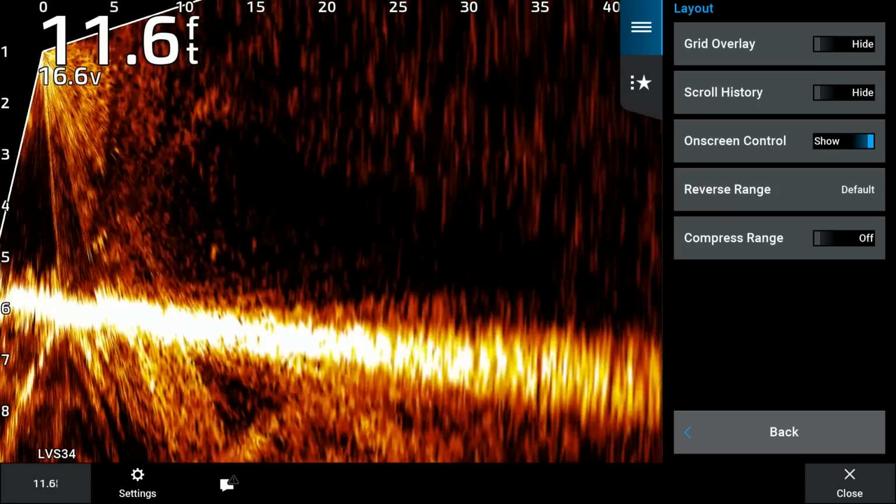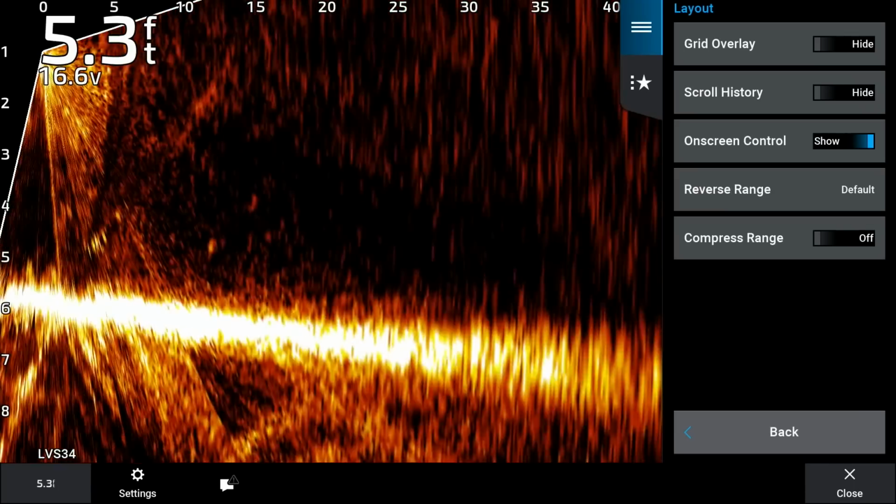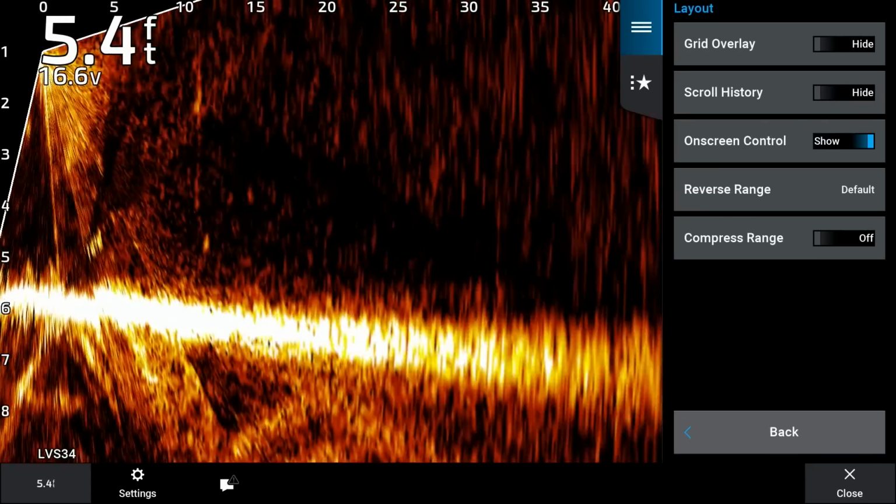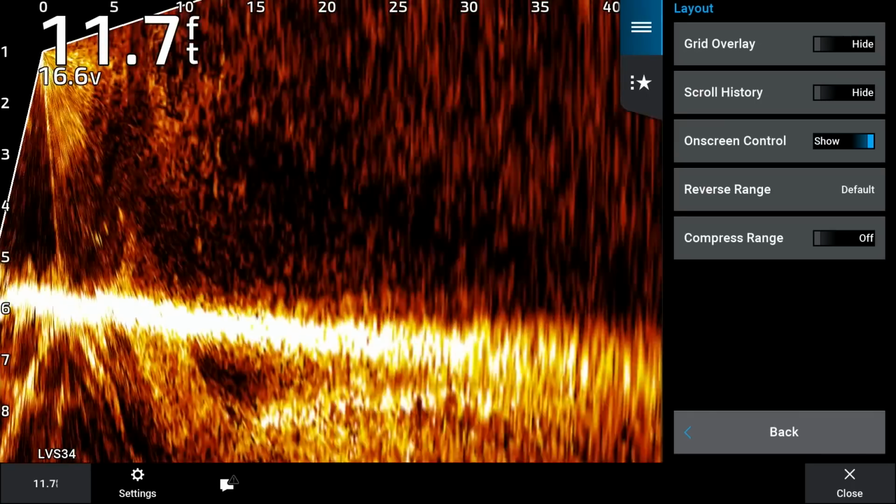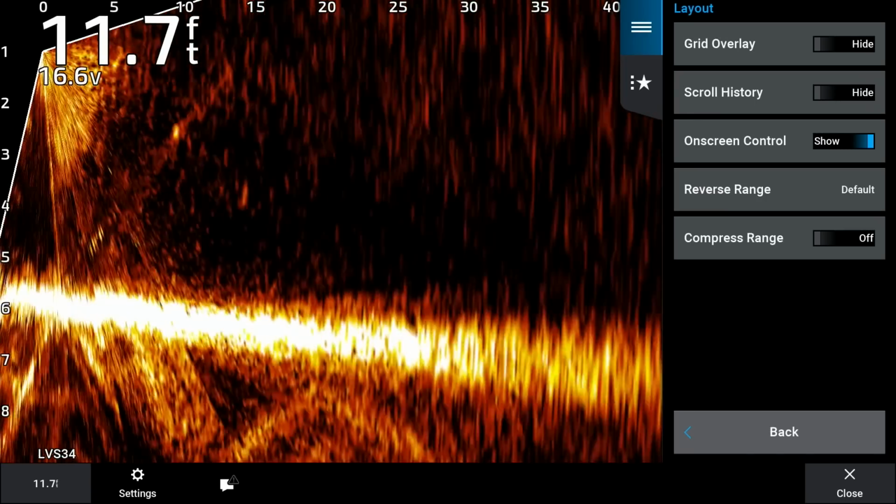That way it gives me a little bit, I can see stuff that is kind of right underneath the transducer or maybe even moving under the boat. Again, by the time they normally get to that point, unless you're vertical jigging, those fish are gonna be out of your way to really pursue anyway. So I'll just kind of leave that on default.